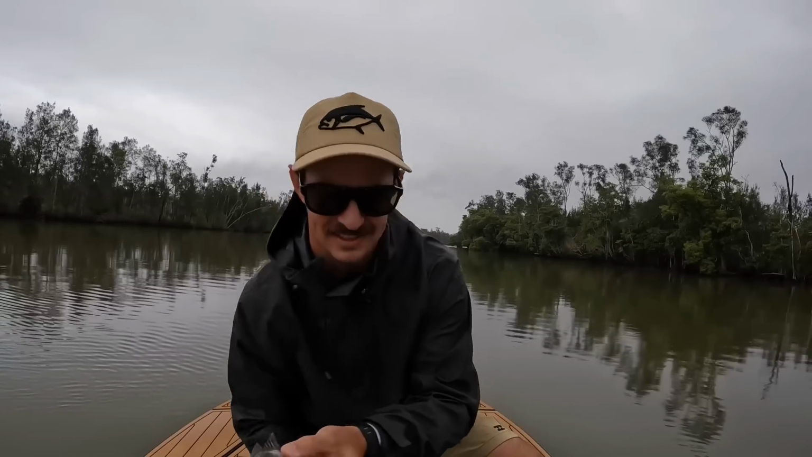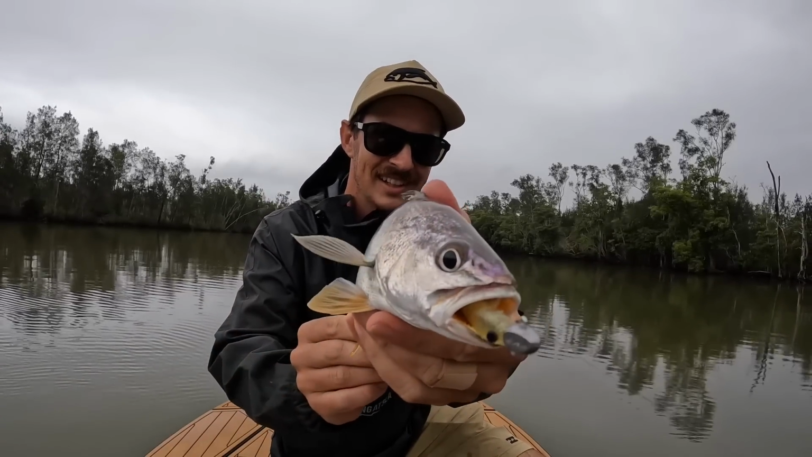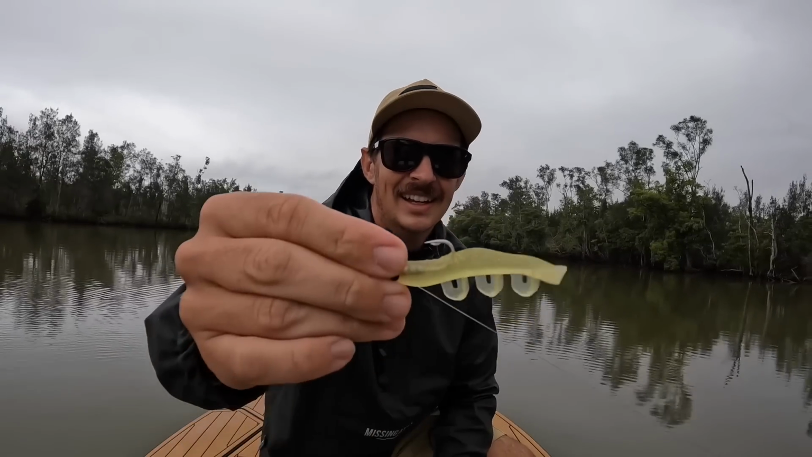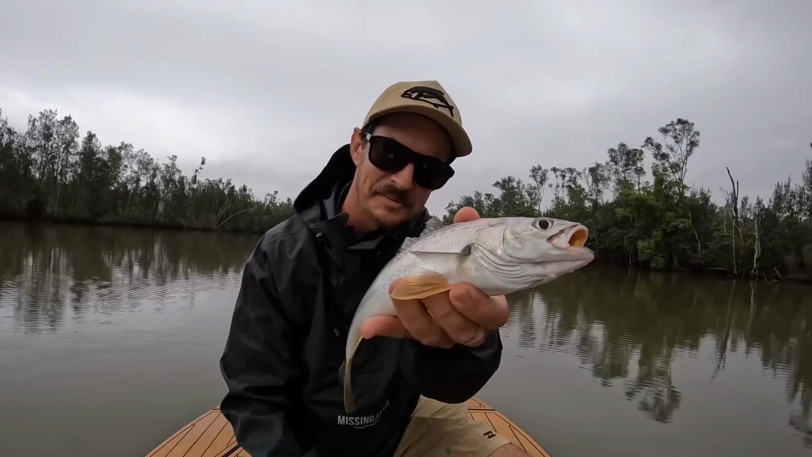Very little fella. So cool to see though. That's on our 3-inch glass, 1/4 ounce head, 1/0 hook. That's him there. He's going back. Try and get a big one.